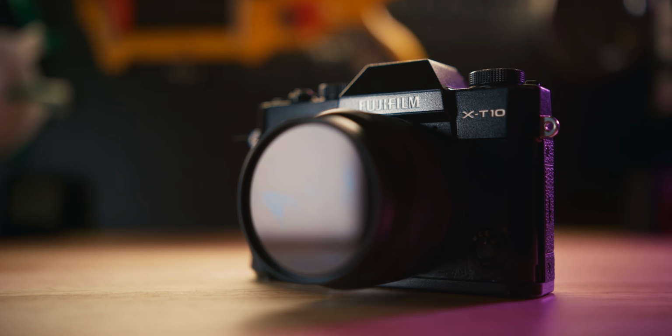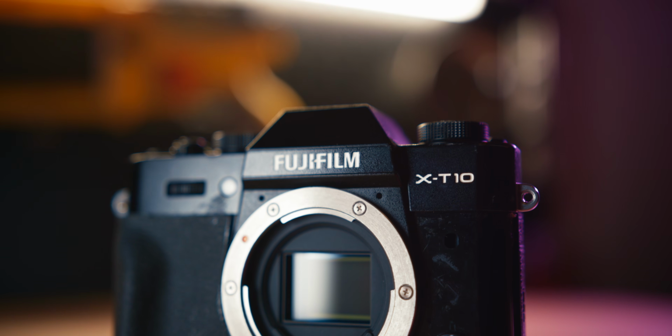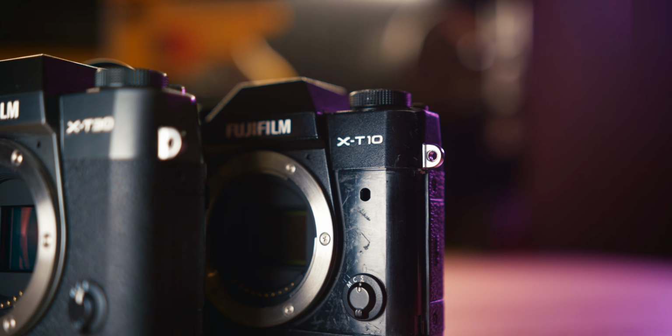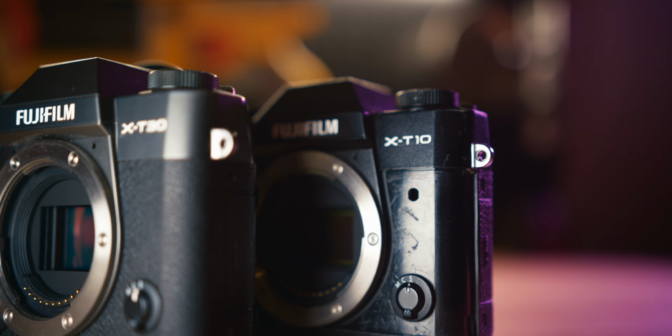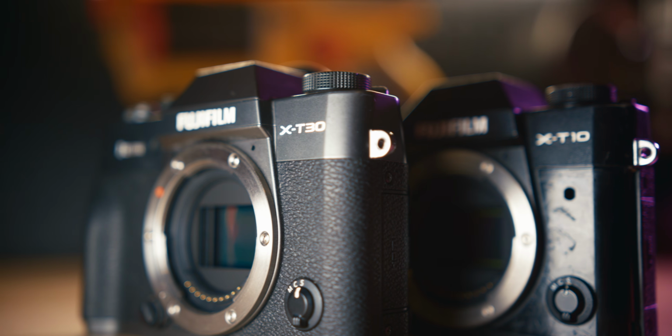this new camera. If you know Fuji cameras, you know that the X-T10 came a few years later than the OG models like the X-Pro 1. But it's the first in a lineup of extremely popular cameras, being followed by the X-T20 and X-T30. It's got the legendary X-Trans2 sensor with 16 megapixels and has the same extremely compact body design I also love my X-T30 for.